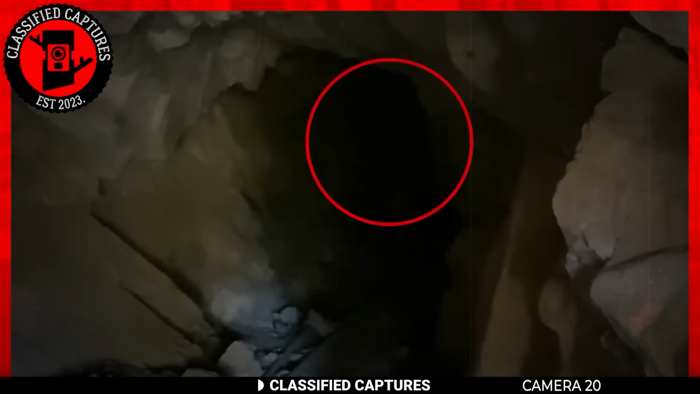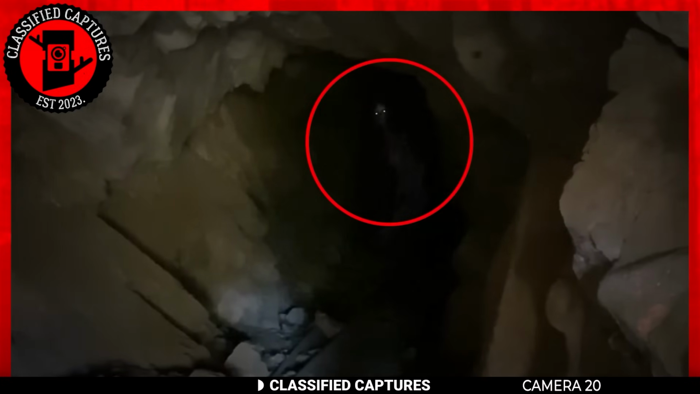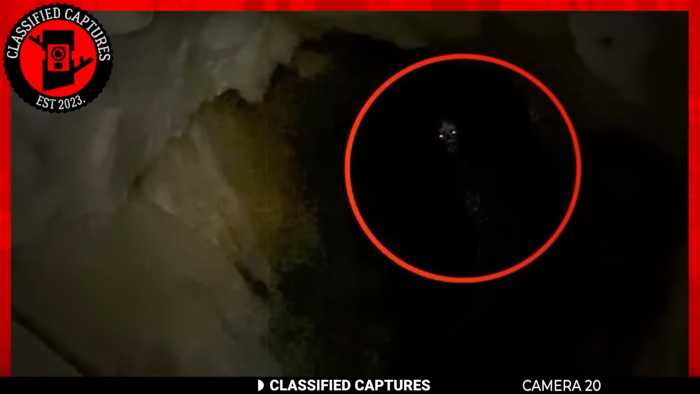Members of the paranormal community believe it might be a skinwalker, but I just don't see it. Despite disagreeing, though, I can't seem to associate it with any known cryptid of ours. Perhaps it might be a creature that lives in the cave that has long been forgotten.